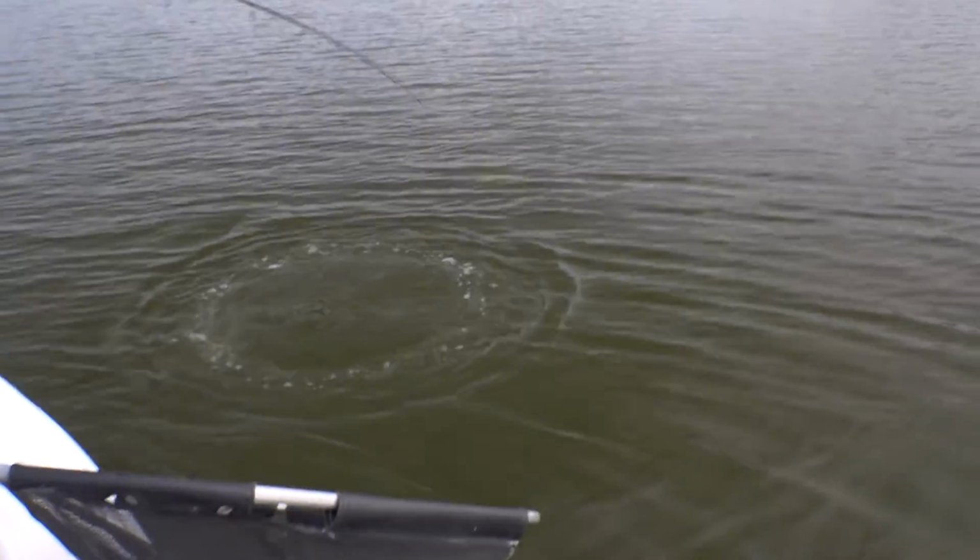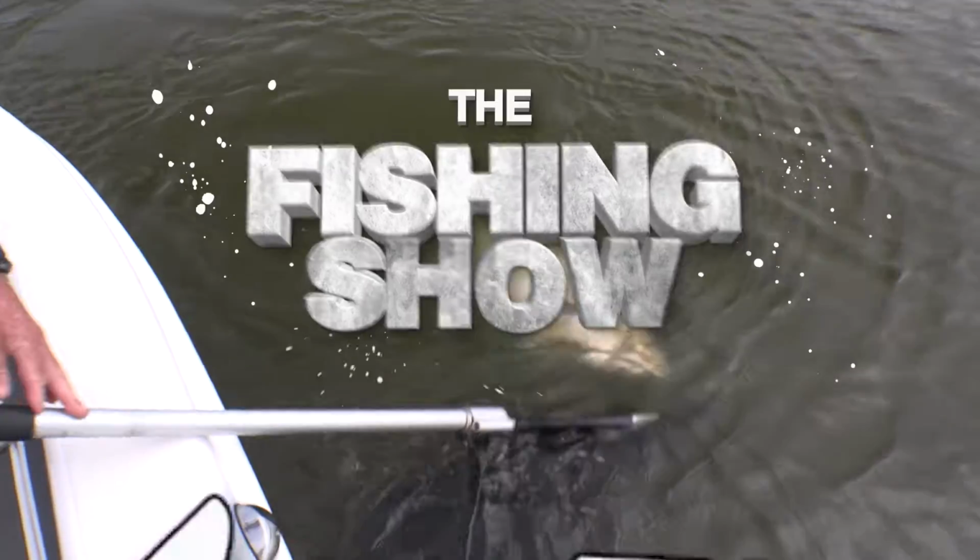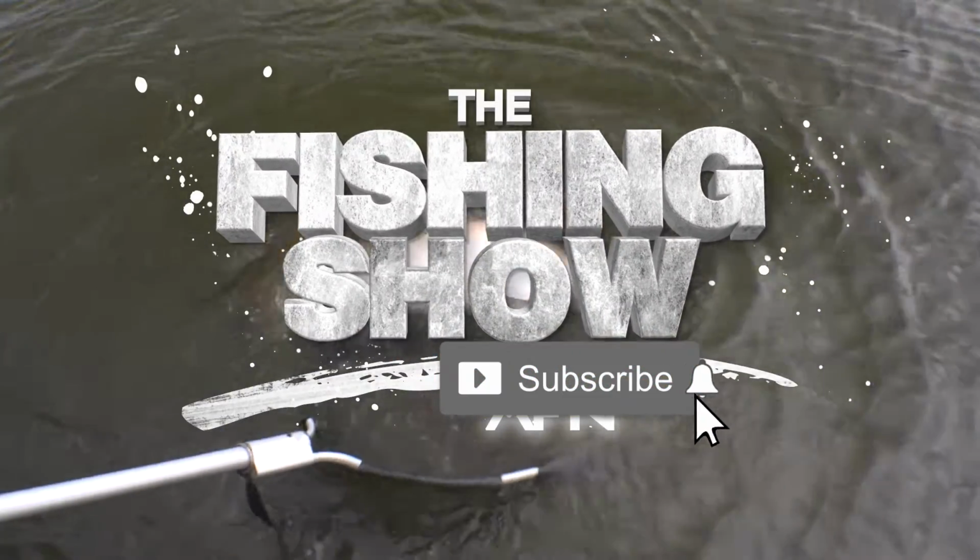Whoa! Oh! Thought the hook's pulled. Must have just come off his gill raker. There it is. There it is. Whoa! Yeah, that's nearly a metre of Barra.